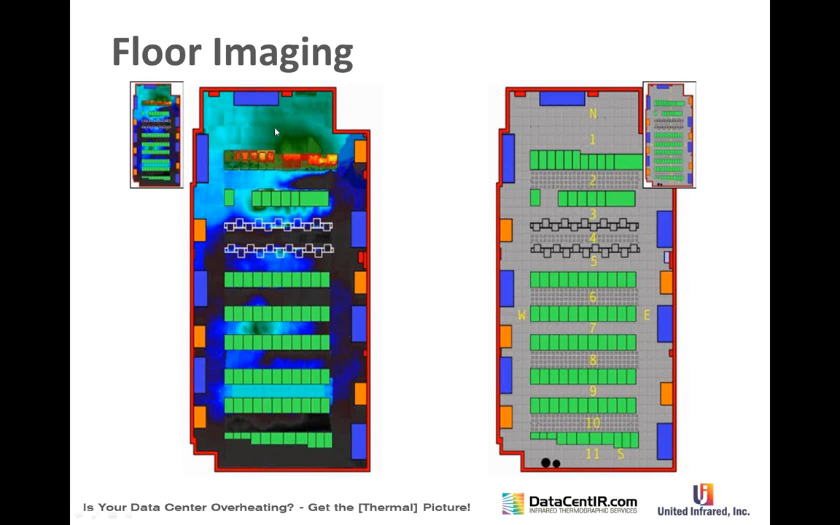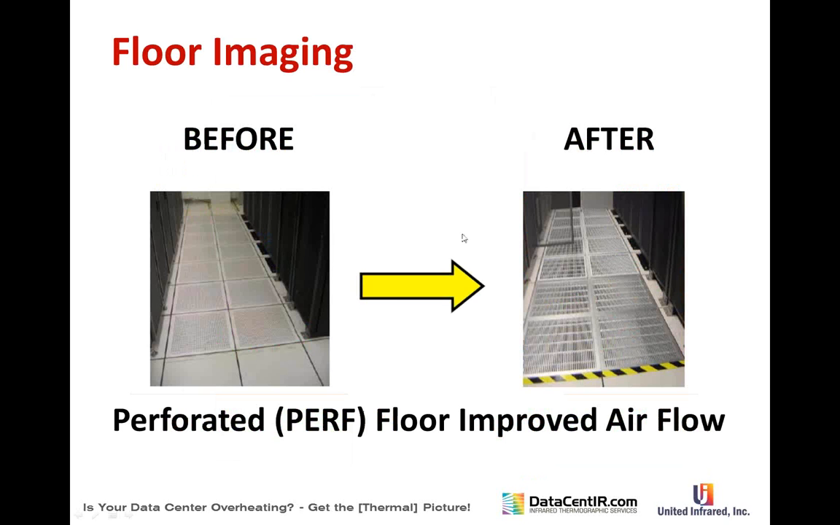So this particular data center, which John showed before, has an obvious problem. It's got a pipe that's running through here. What's remarkable is that this has a brand new control system in it, and they didn't know that this machine right here was out of Freon. I'll show it in a minute.